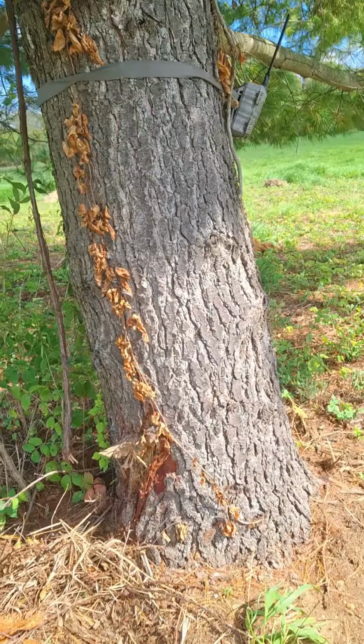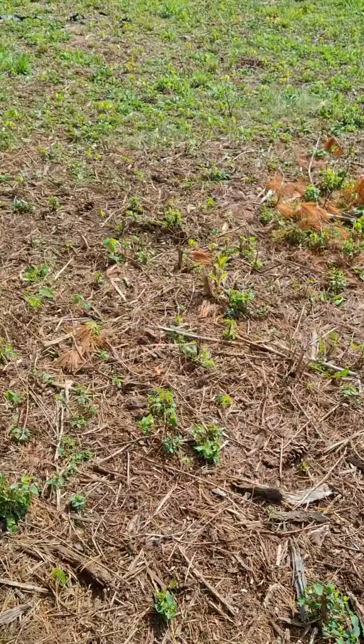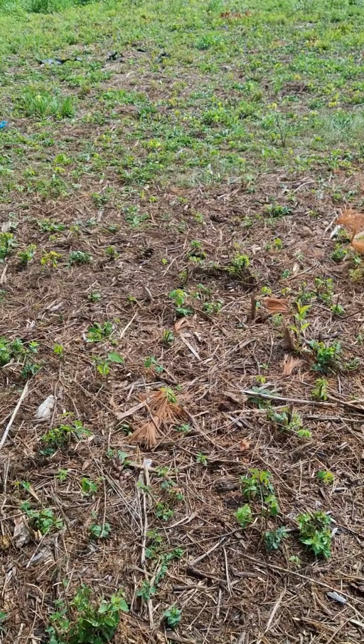But I did put corn up there last night, and I'll show you guys what happened last night. Nothing that exciting. Just kidding, something pretty exciting. Put the corn out right there. They're always finishing it.